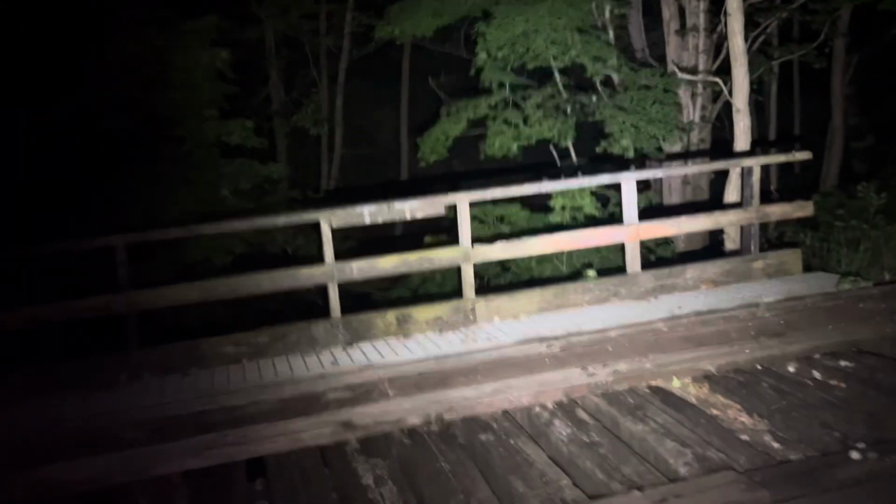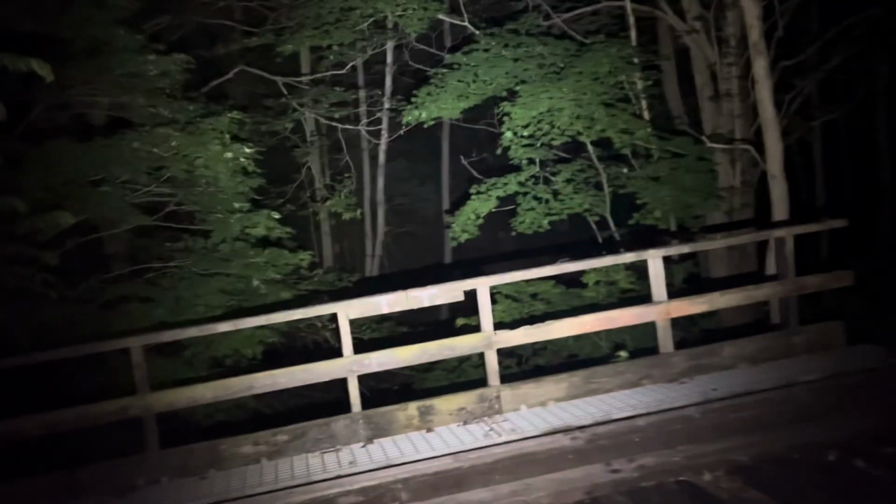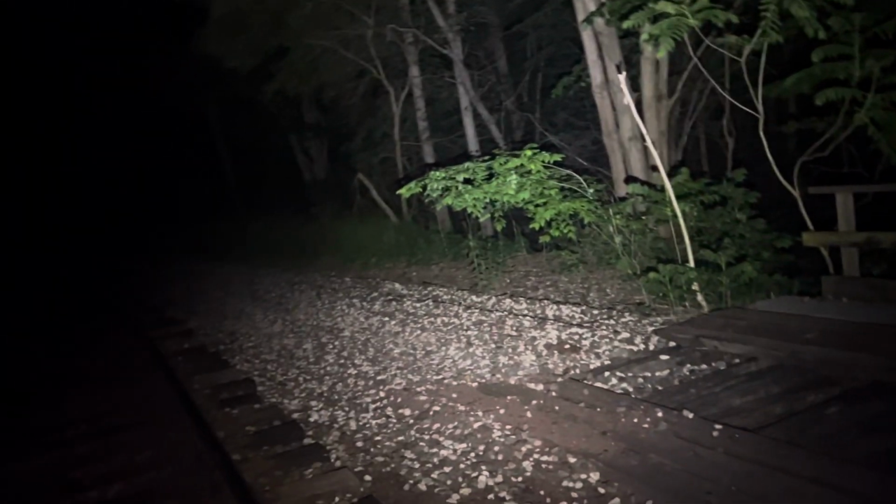This is that little bridge. You know, it sounds like I'm hearing some stuff over top of the railroad sounds, but I can't tell for sure. It's where I was hearing whispering there. Which most definitely has me a little paranoid, because I swear that sounded like someone talking.